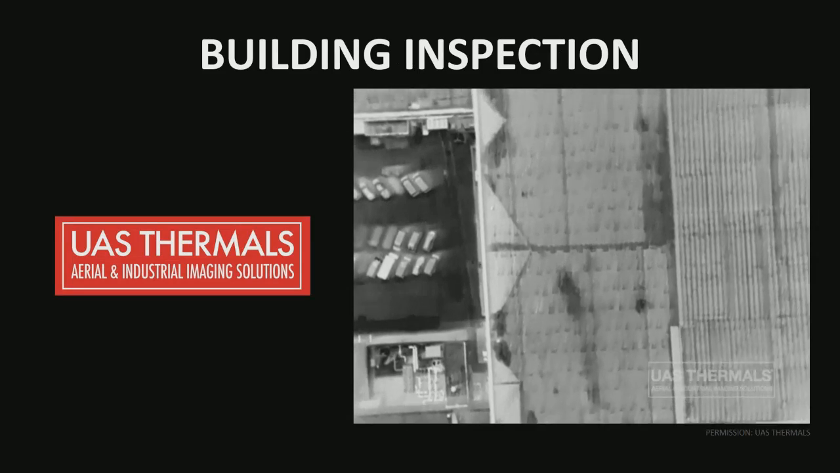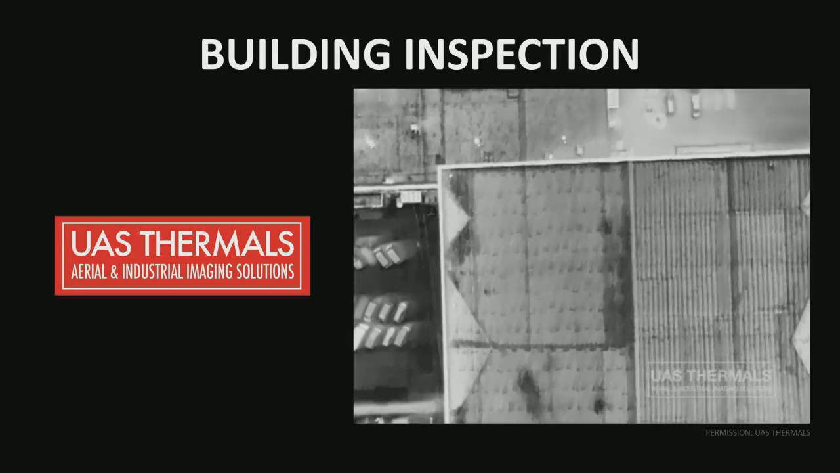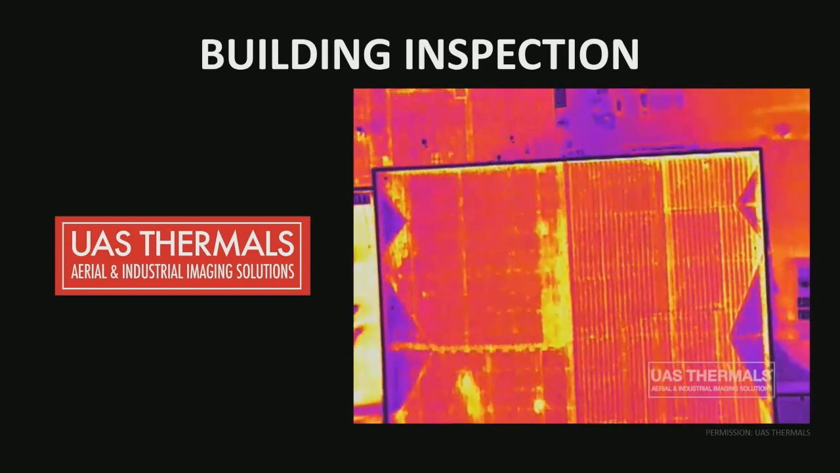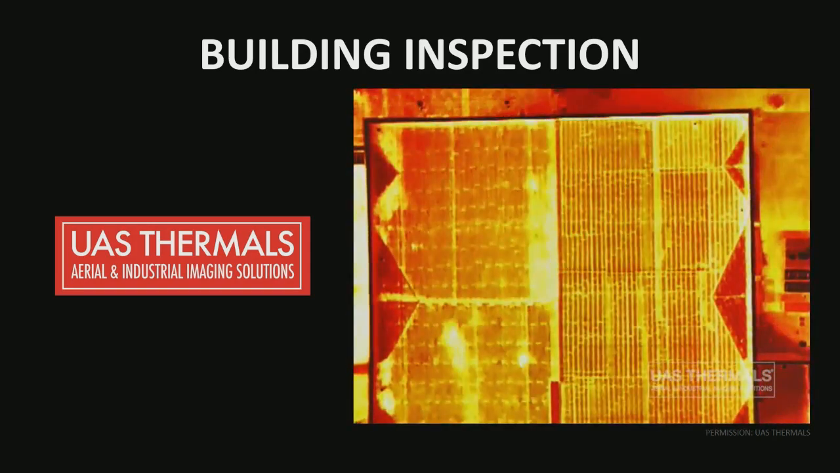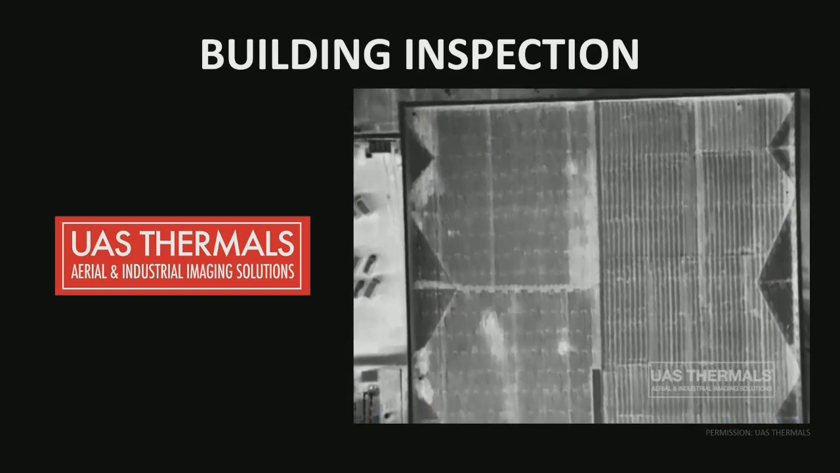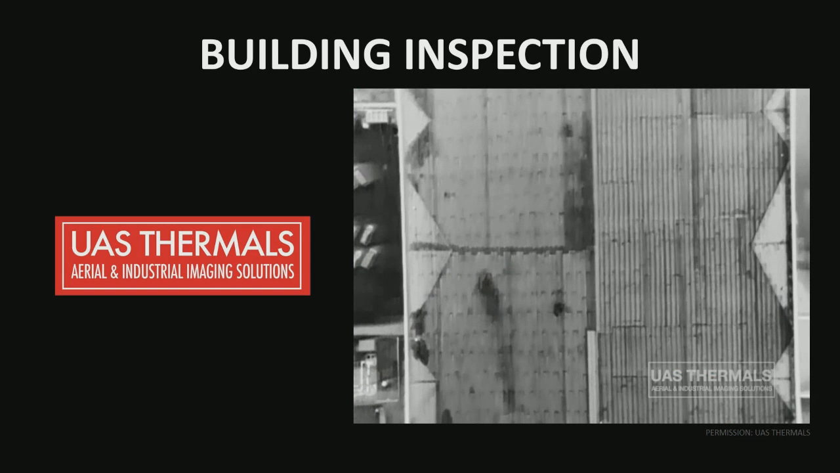So for building inspection, this is a quick video, so don't blink or you'll miss it, but basically what they're doing is they're flying over a building that's about 100 feet tall, and they're looking for anomalies. On the right-hand side, you're seeing an area where water had penetrated the deck and needed to be replaced immediately. Without sending a person up there to walk on this roof, whether it was dangerous or not with the water damage, you still are reducing the amount of personnel that are put in a potentially dangerous situation. And you can clearly scan a roof, even a large roof, in a very short amount of time.